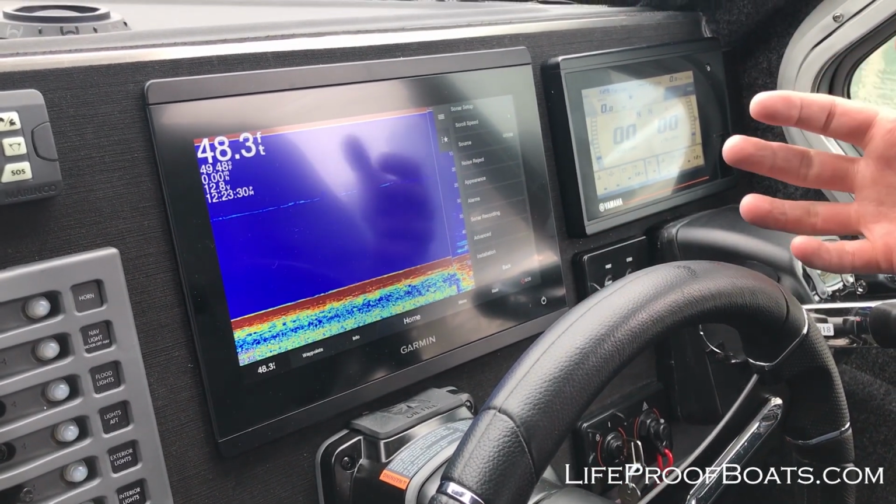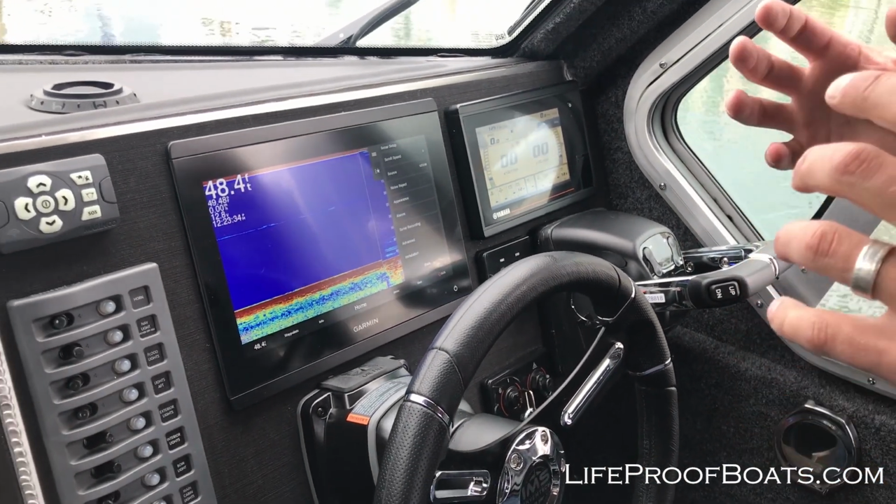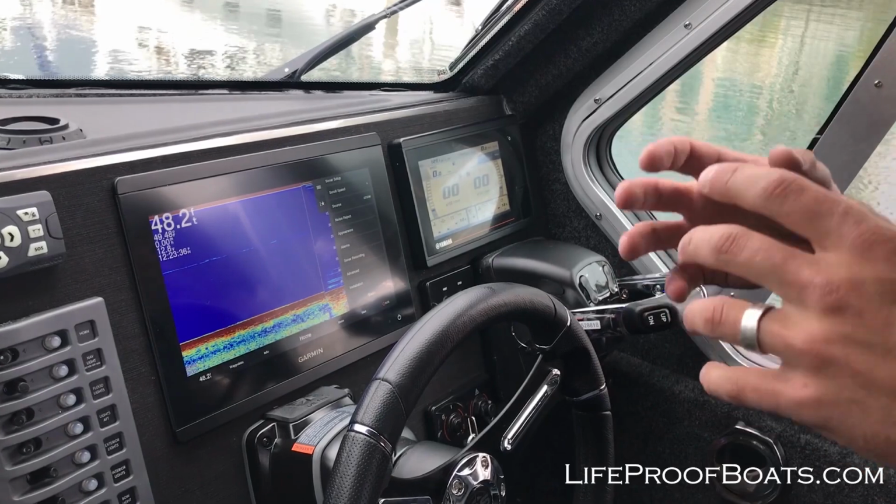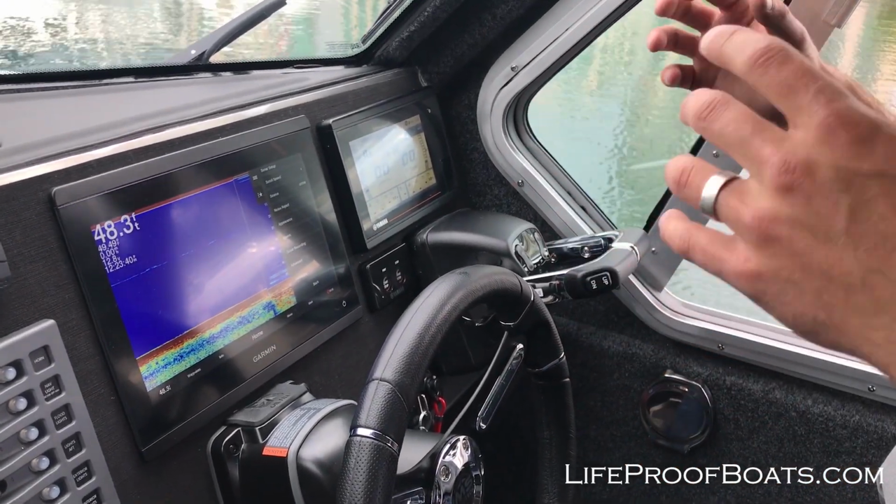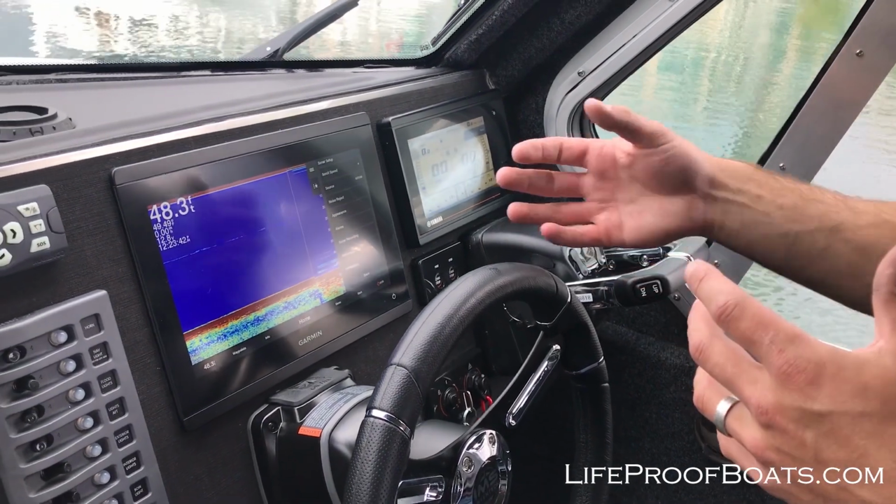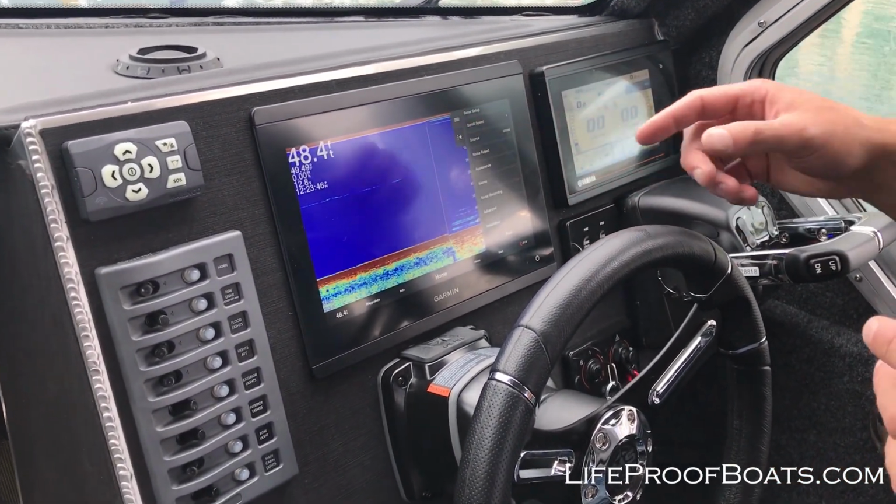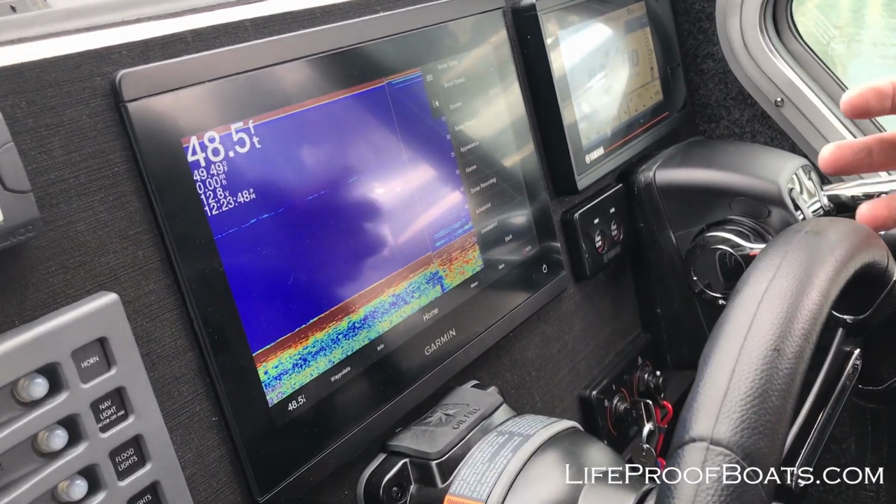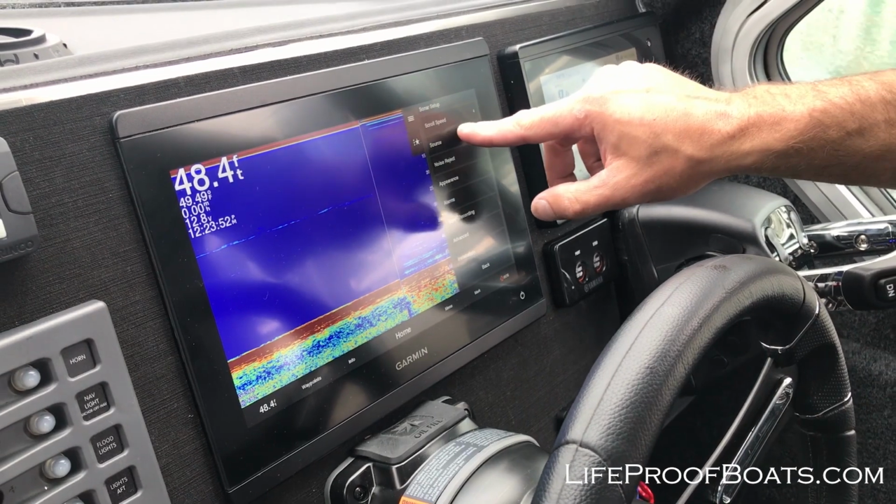When you're running at speed, the lower frequency transducers are going to give you a better depth at speed because it's lower frequency. When you're going slower and you're trolling and you want more clarity in what you're looking at in the water column, you'll want to go to the GT51. It's a higher frequency transducer. It's going to give you more clarity of picture. But we like to have both running.